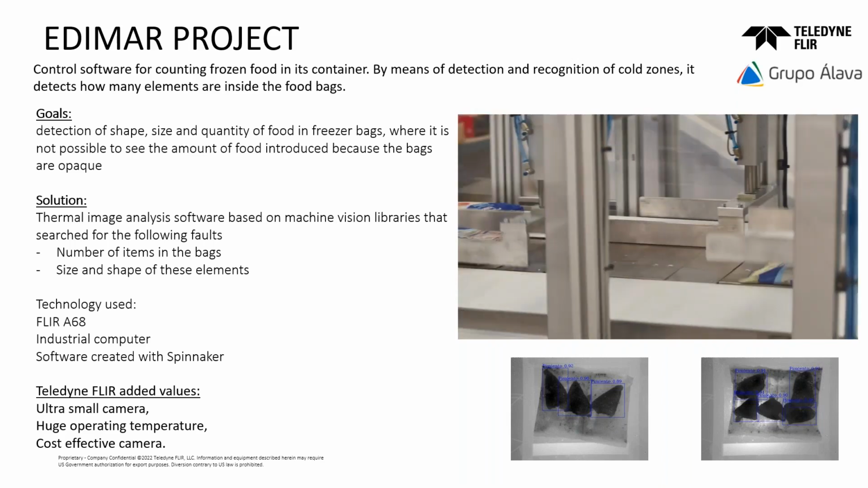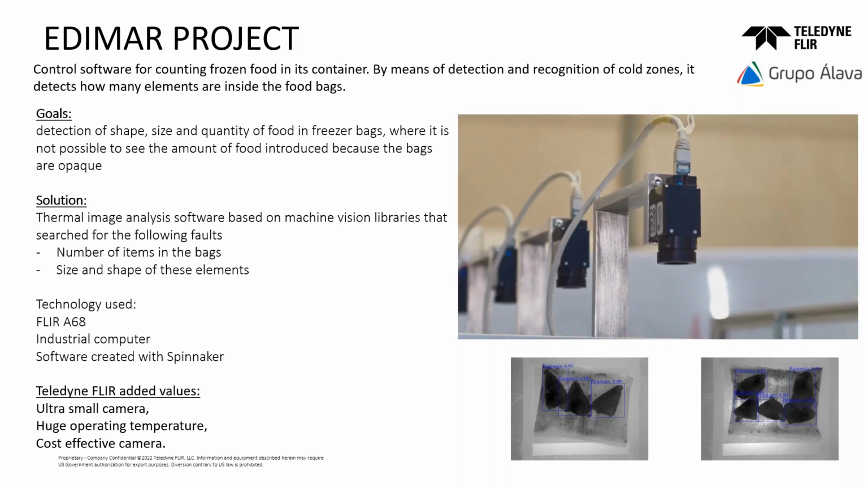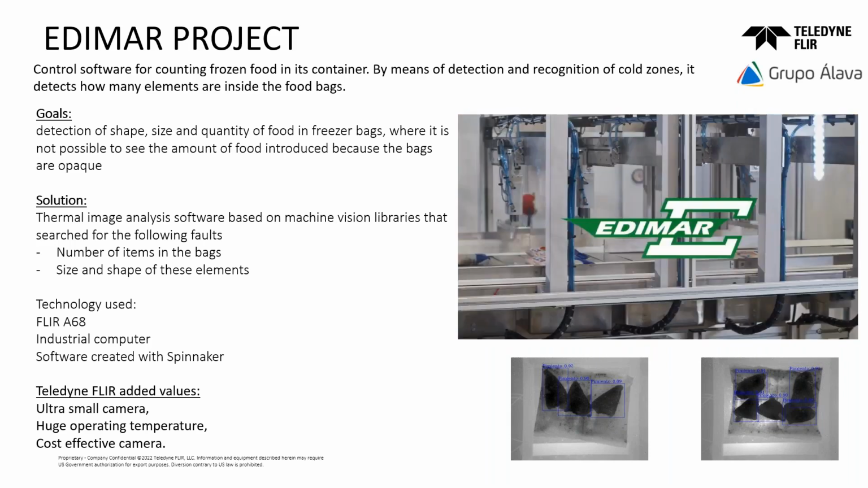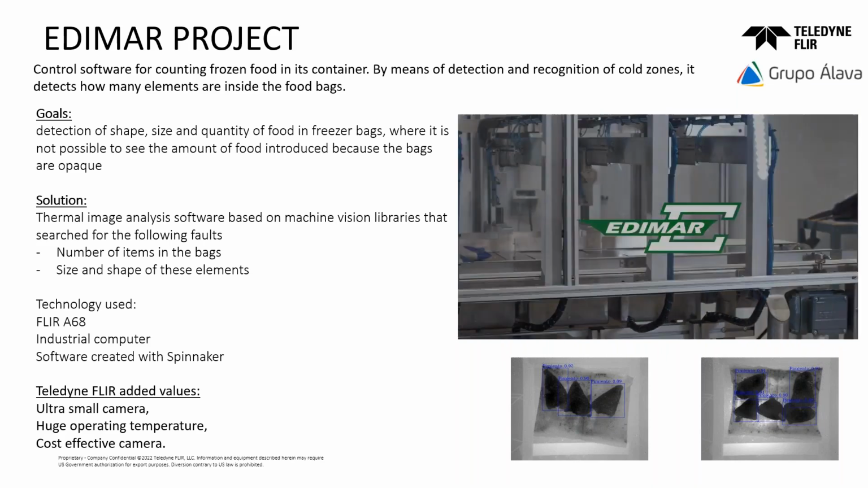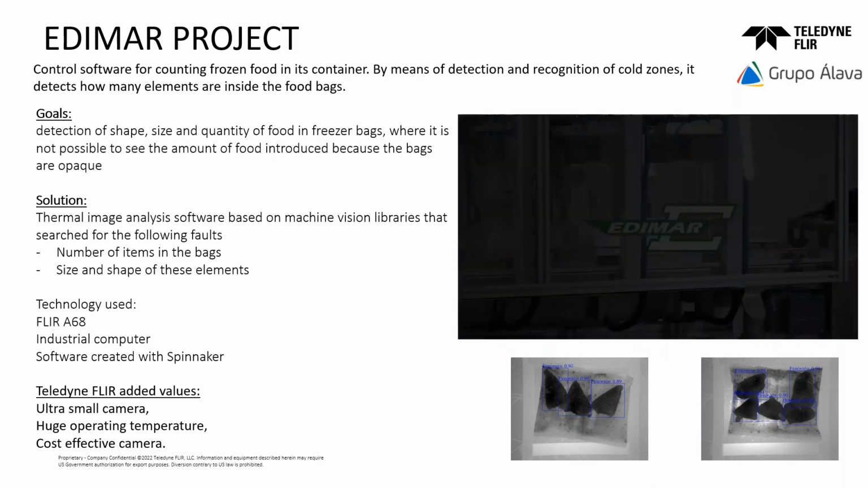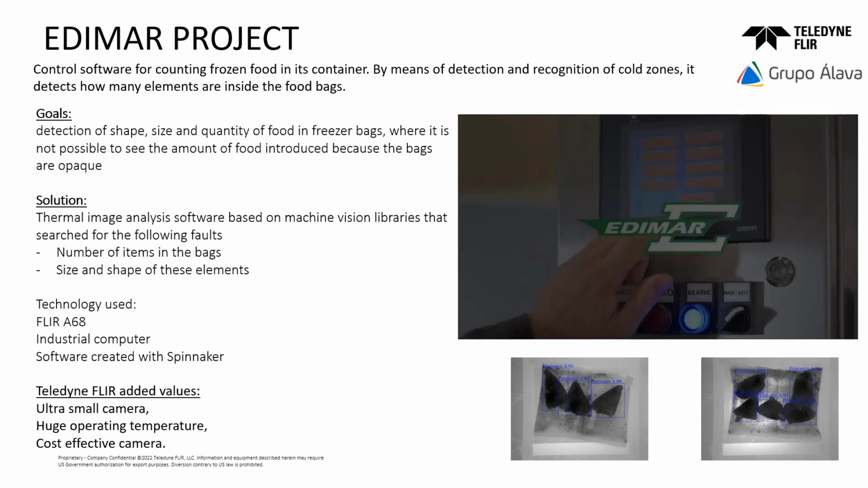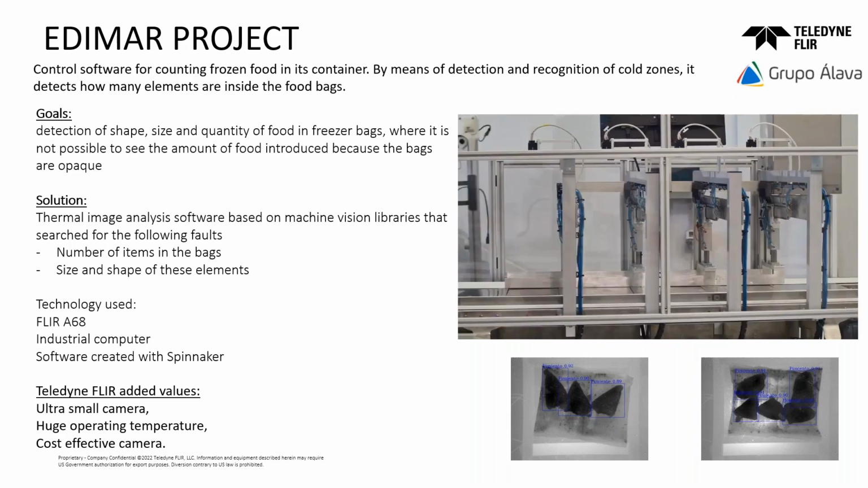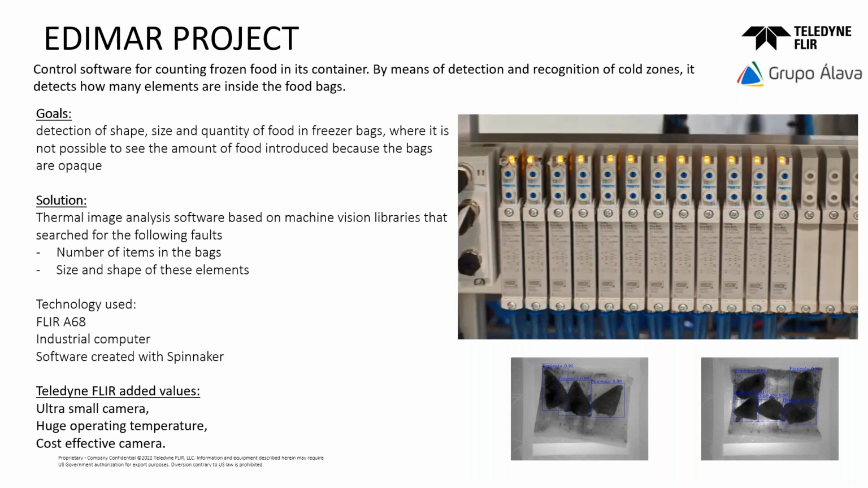In one of their last projects, we helped DIMAR find the better hardware to solve the problem that they have. At the end, they want to see inside the bags, to detect and recognize the food that was inside the bags.